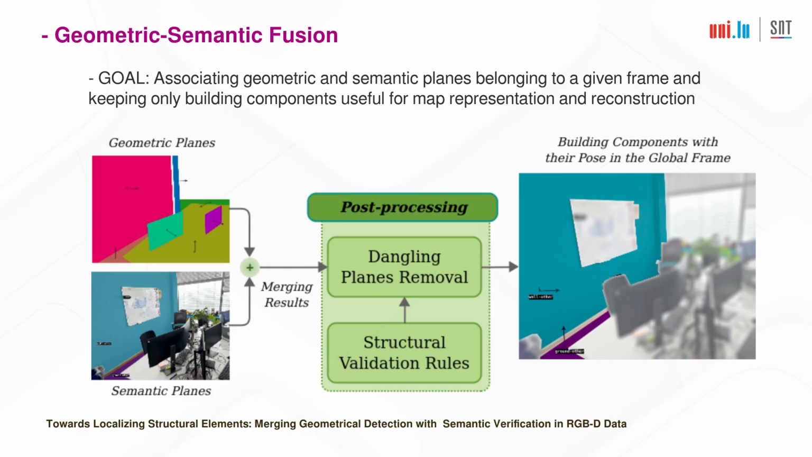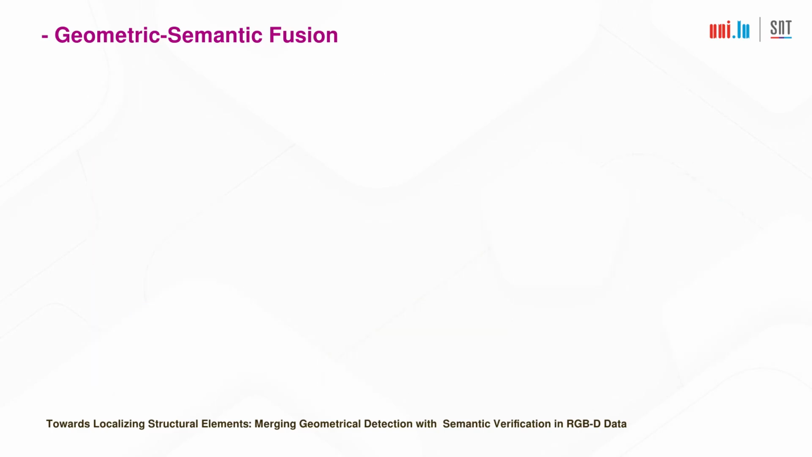The post-processing of the validated planes contains the dangling planes removal function to omit any plane that does not correspond to wall or ground surfaces. The remaining valid planes are passed through a structural validation function, ensuring that they satisfy the necessary geometric constraints for the environment. For instance, ground planes are constrained to be horizontal in the global reference frame, while wall planes must be vertical and perpendicular to the ground surfaces.